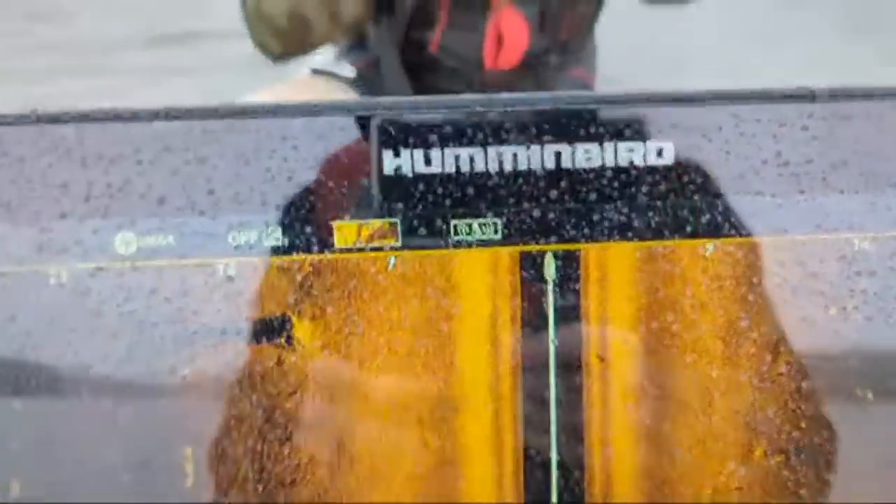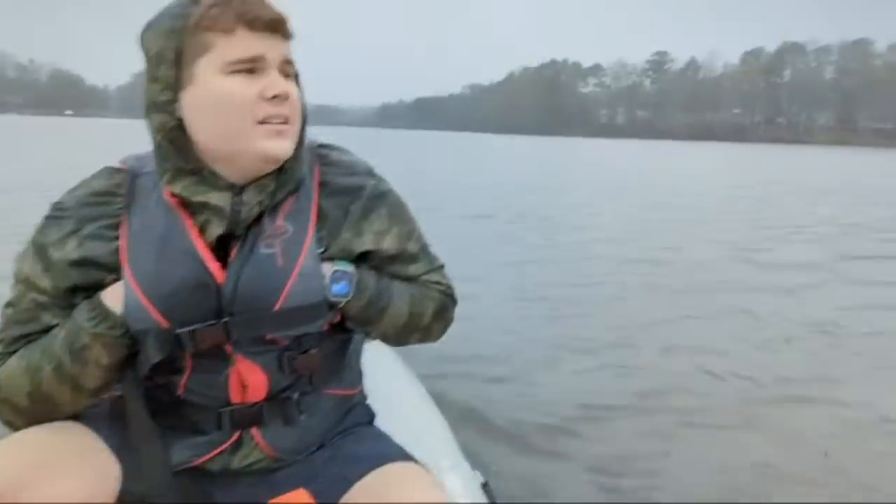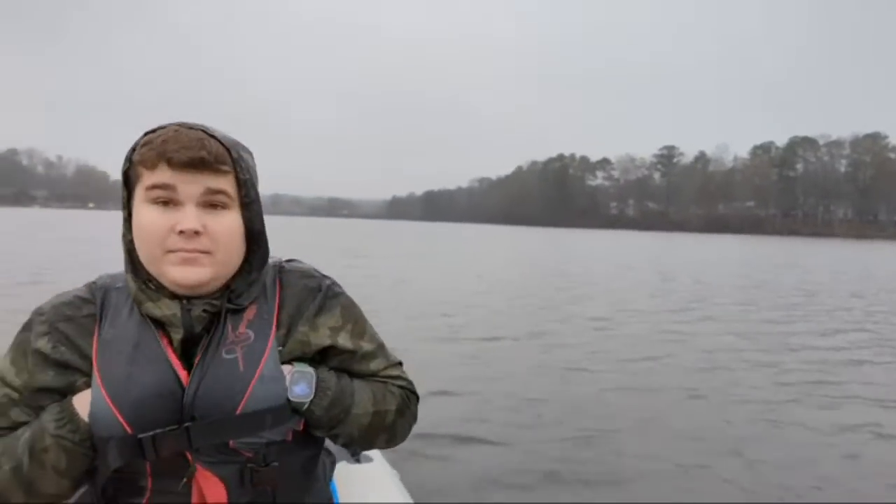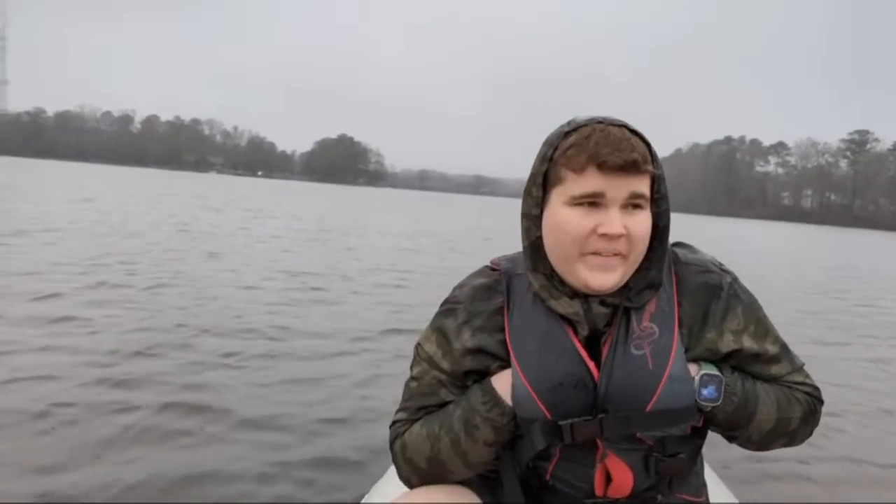And check it out, you guys. We're coming up upon some really weird looking objects. So we're about to make it up to the bridge. It's right behind us, straight ahead over there. You can see a lot of cars that are going over it now.